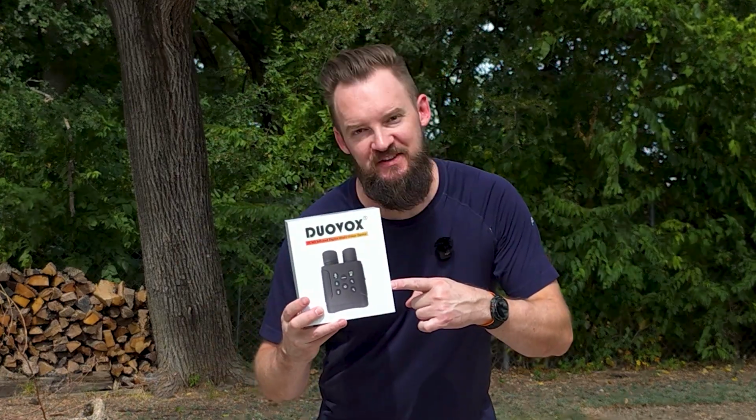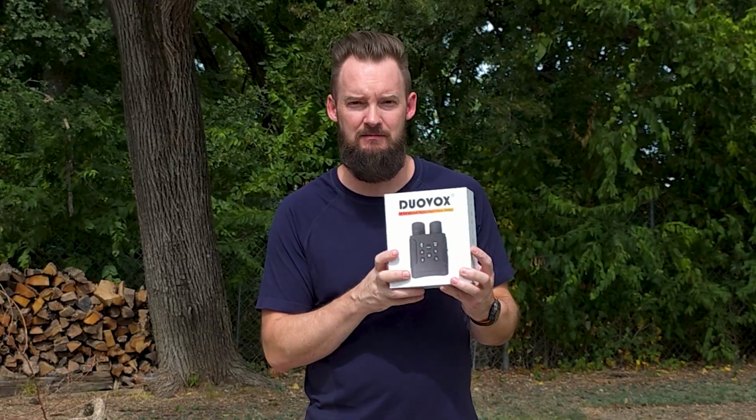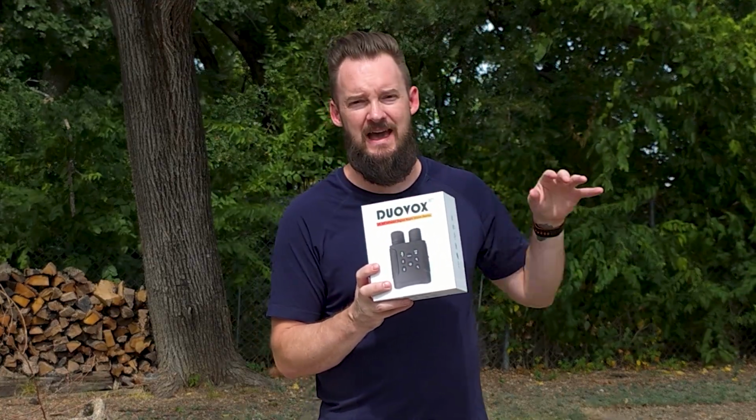Today I'm checking out this night vision by Duovox. This is a 2K infrared night vision. We're going to just kind of look at it here in the daylight, and then tonight I'm going to come back out and see how well it does.